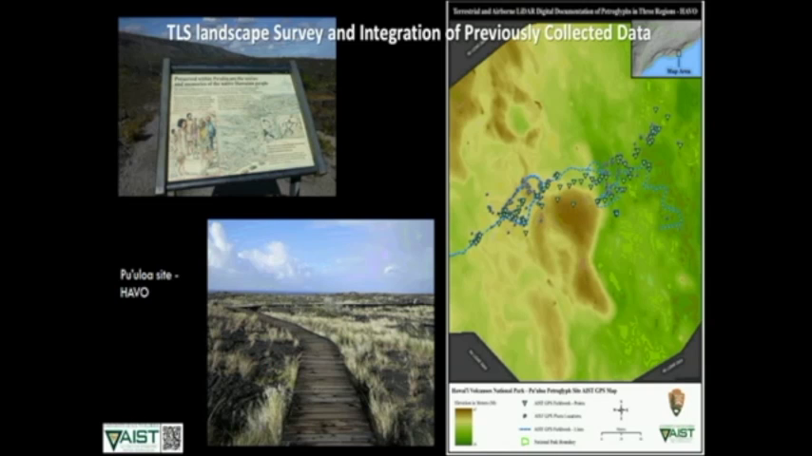This is what it looks like on the ground. The Park Service has made this viewing platform so that people don't have to walk across the petroglyph fields. And then we've created GPS hot-linked photo locations for many of these features, including all of the areas that we actually scanned and did work at.